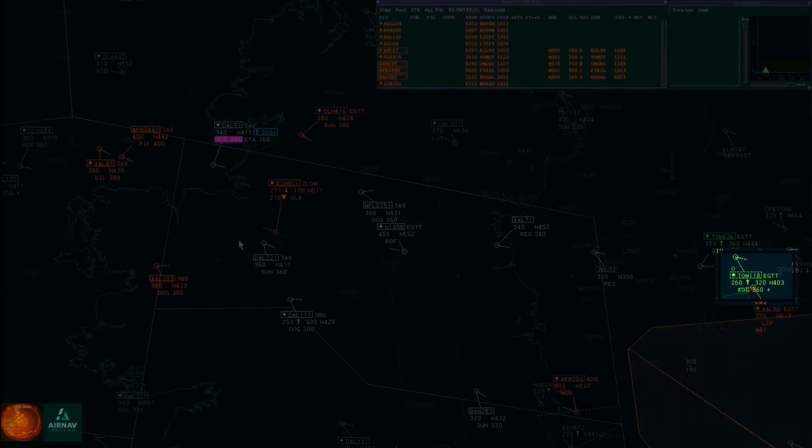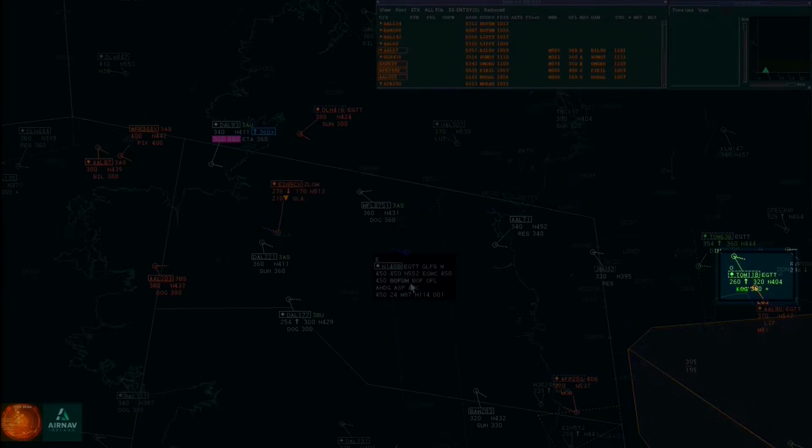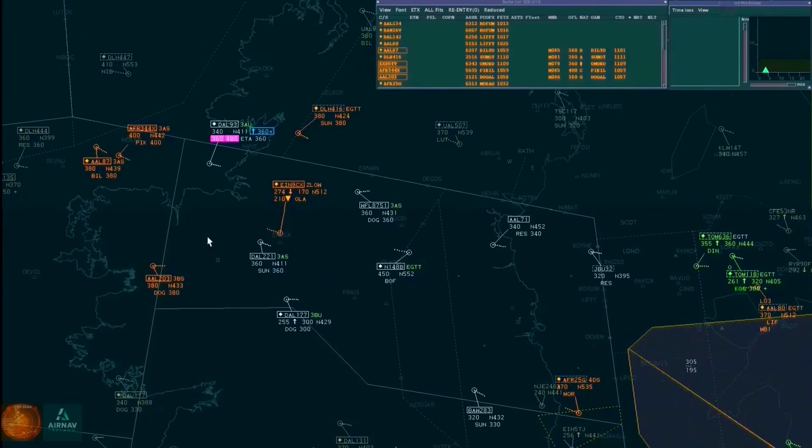Tomjet 118 is showing a change of Oceanic Entry Point from what was filed and requested. Enda will take that in and update the route to reflect the new entry point.